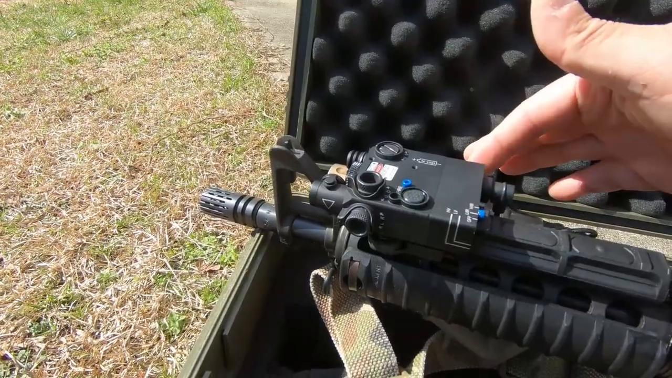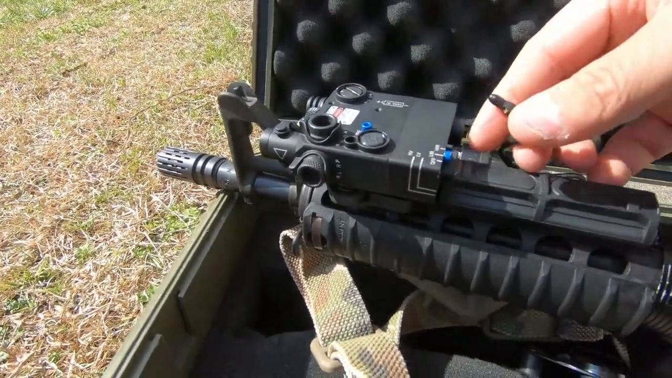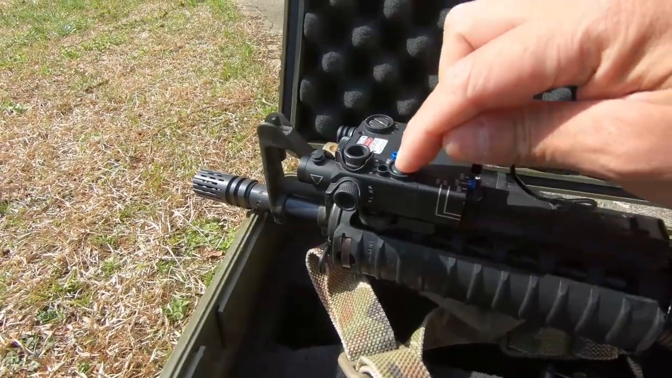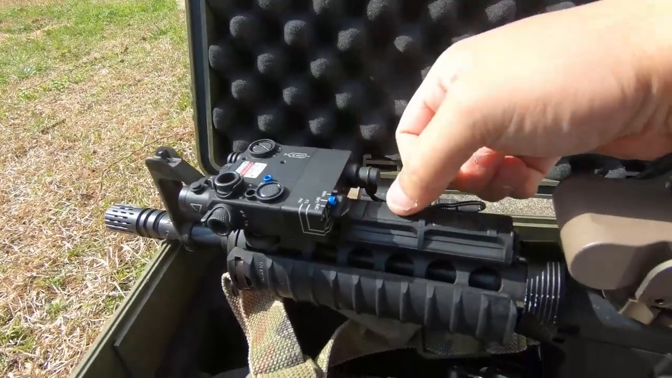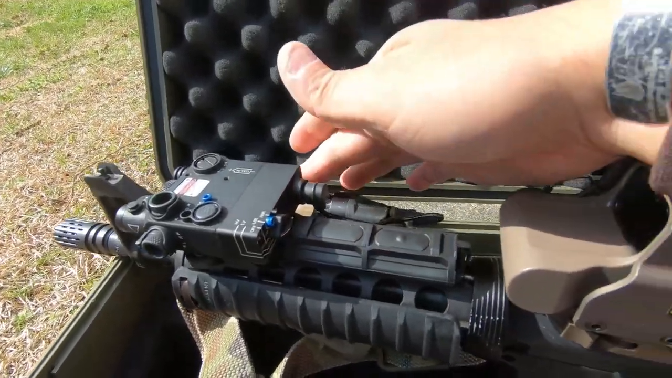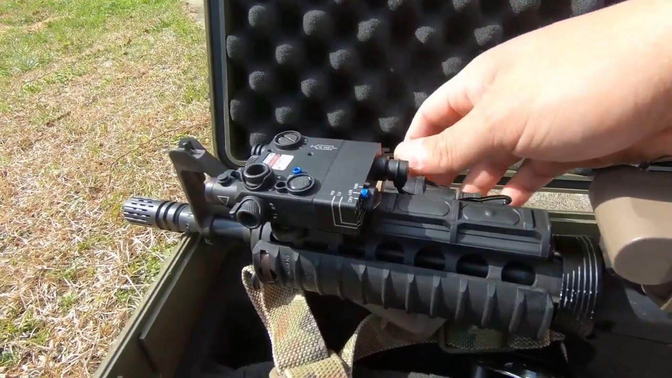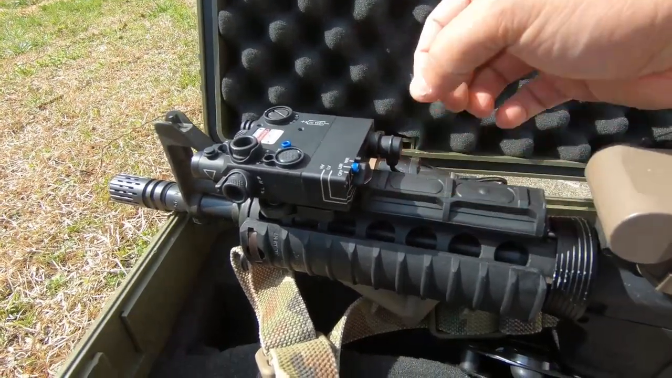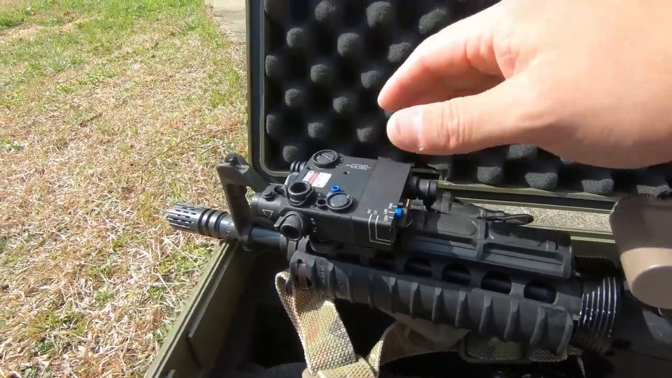Very good. The distance is really good for a civilian model. It has a quick detach for a pressure pad. You don't have to use a pressure pad here. You do have a pad on top that you can press, but I like to use the dual pressure pad here. It's a Surefire dual pressure pad. It works in conjunction with my flashlight as well. I do recommend this, but definitely replace the mount.